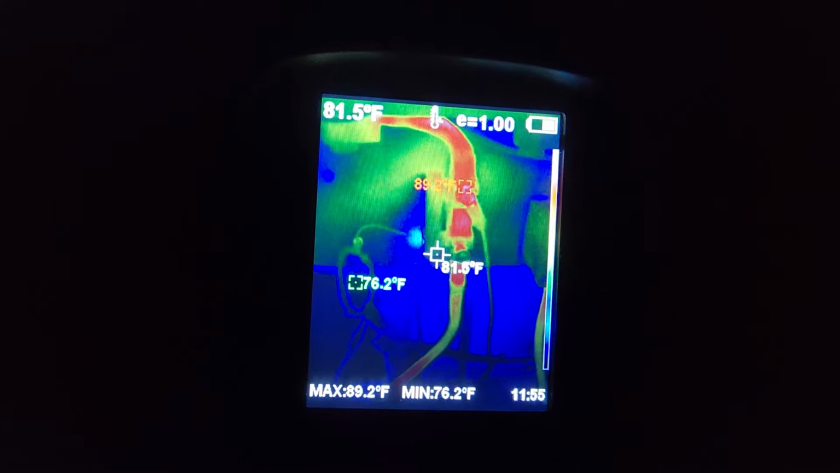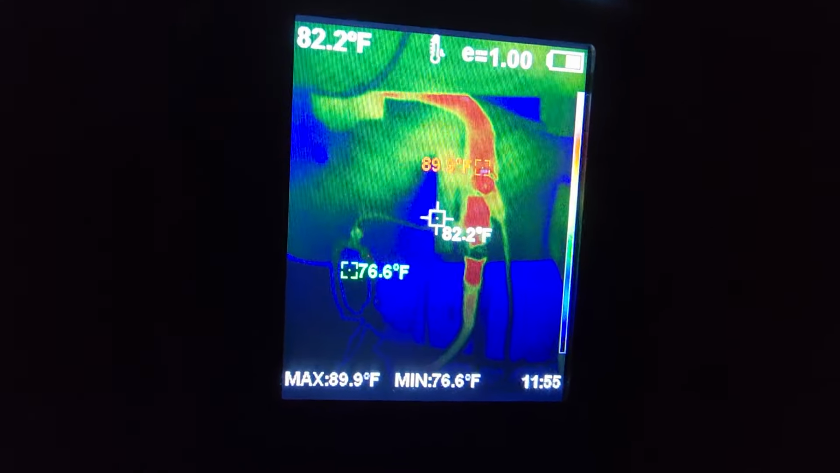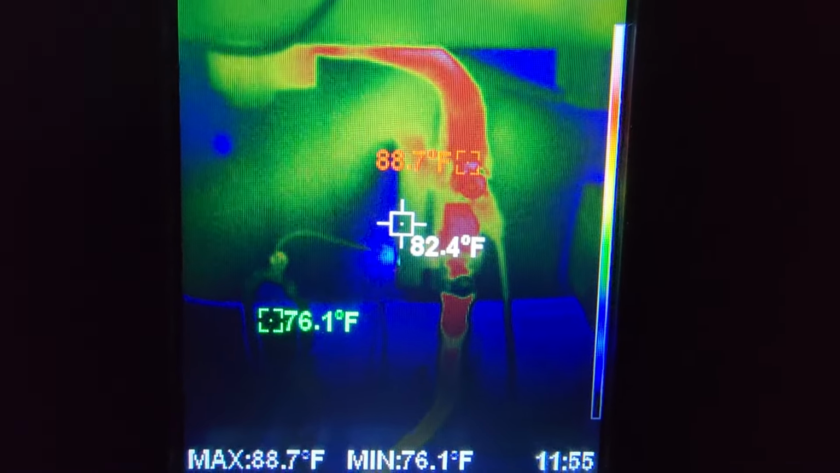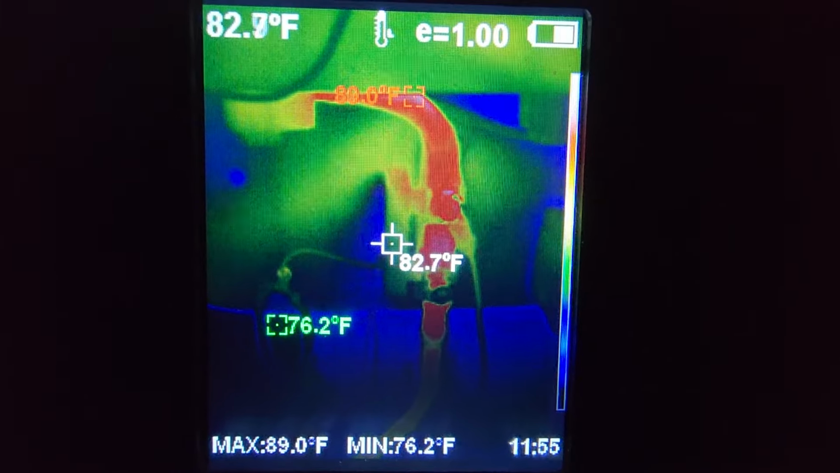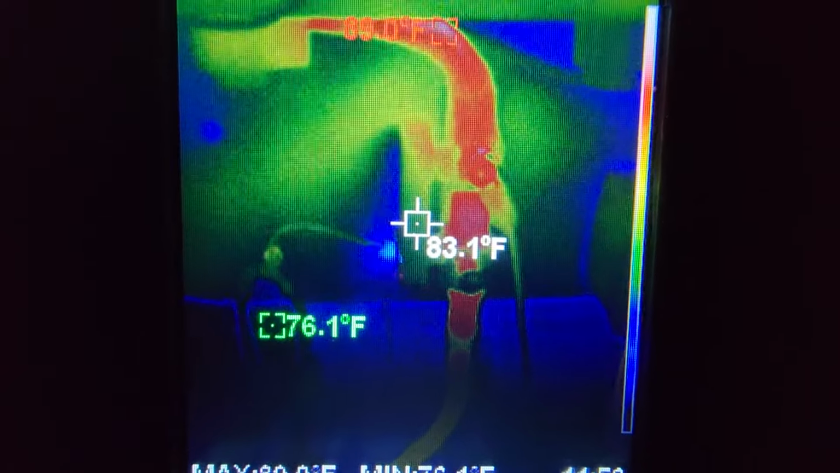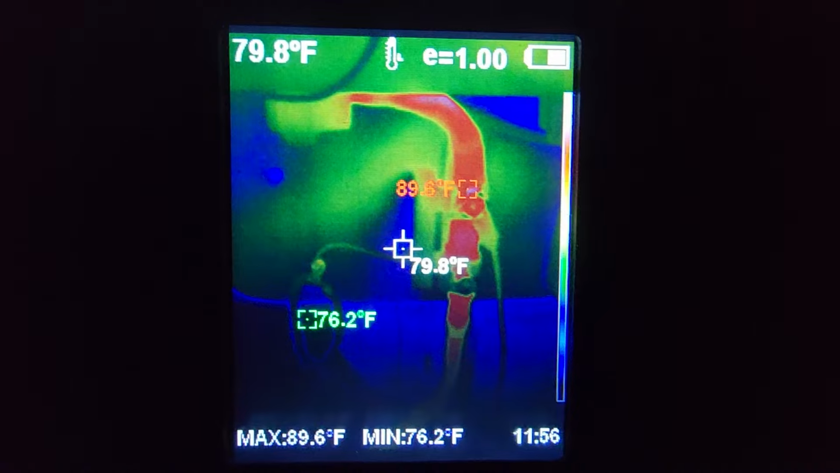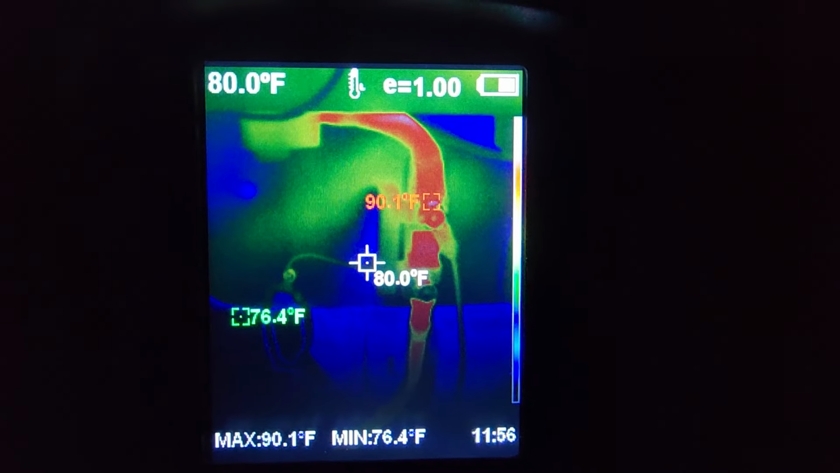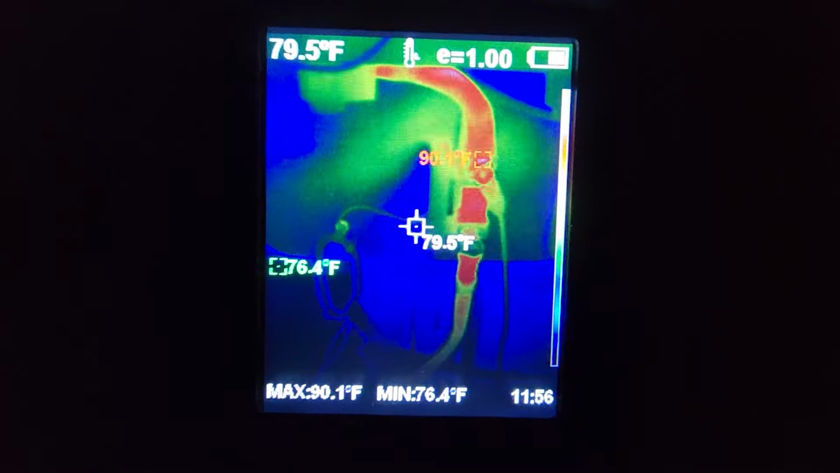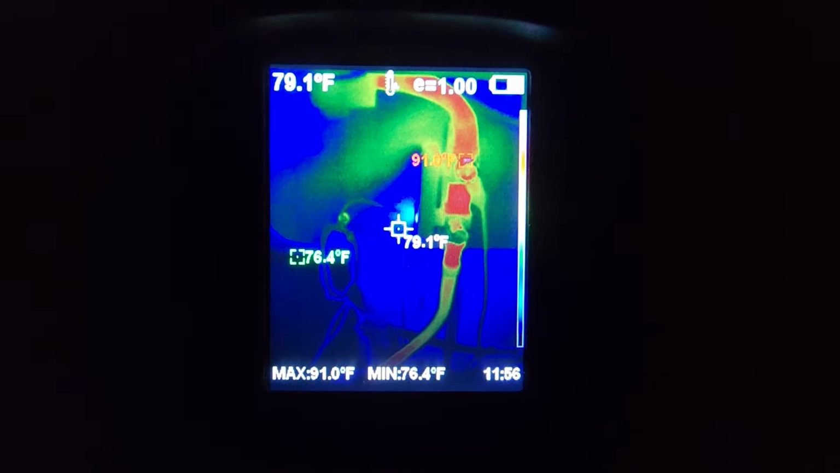All right, guys. So as you can see, that is the lugs going into the bottom of the inverter, and that's some of the wiring. And you can see that the wiring is only about 82 degrees. And so it's just warm, but it's not hot. And the reason being is because I use really good quality wire. In all my builds, I use that New Concepts Colossus Flex wire. And I also use good lugs. I use those Cellterm brand ones off of Amazon.